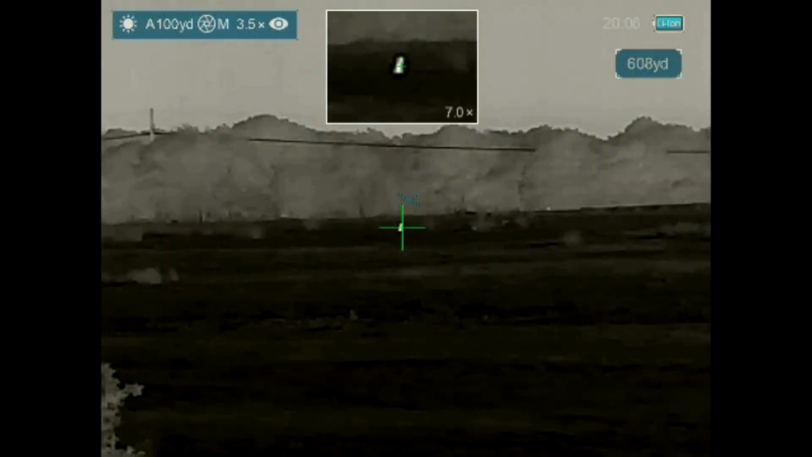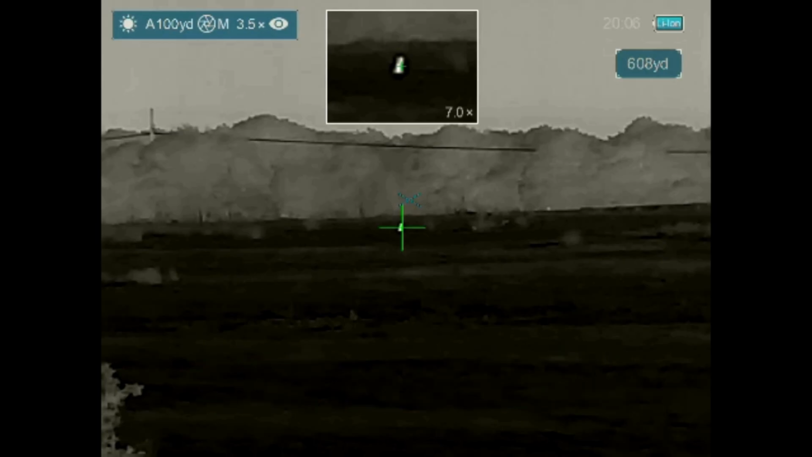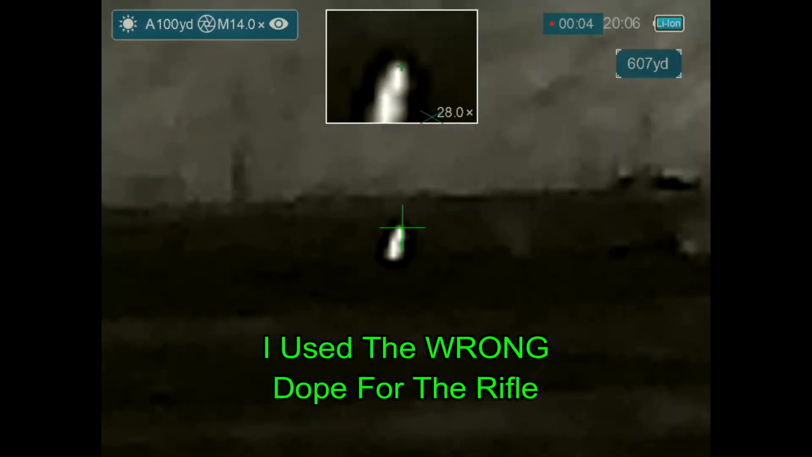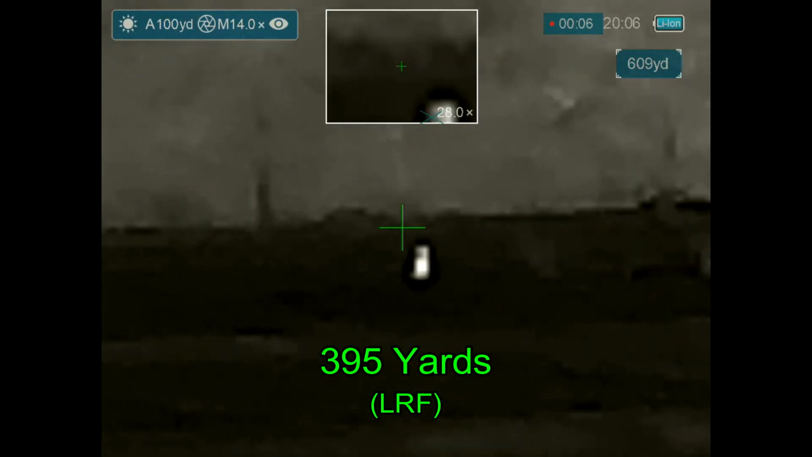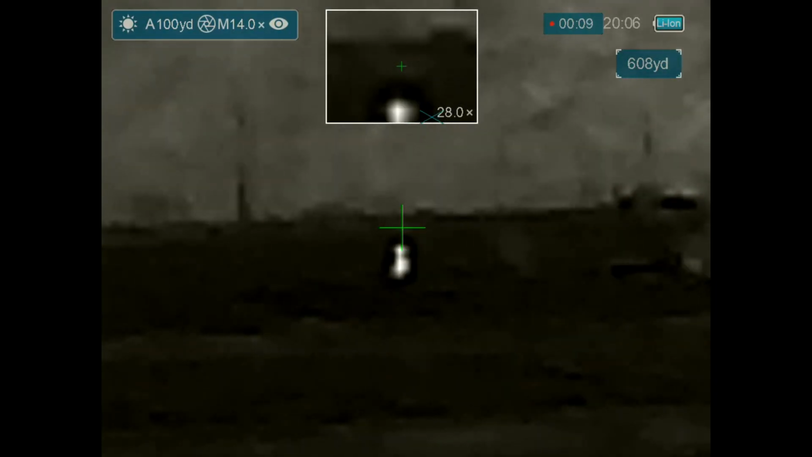For this next coyote, things didn't go so well. He's out there at 395 yards, and I've been lip squeaking him, and I've got him anchored in place, but I cannot get him to commit to coming across the fence to my side, and he is just hanging out, sitting as still as can be. I'm thinking, let's give it a shot. I know the dope for the rifle, or so I thought I knew the dope for the rifle, and I'm going to use a 300-yard dope for a 395-yard shot. And it's going to be way low.